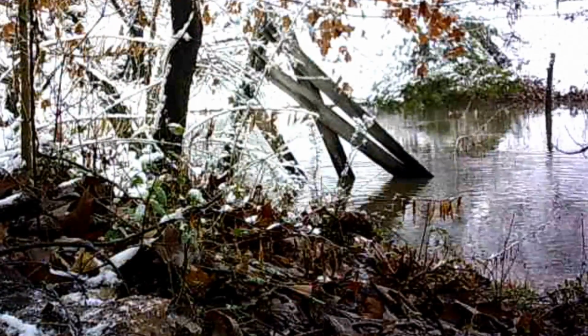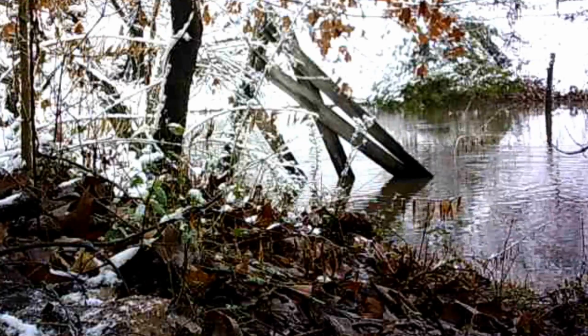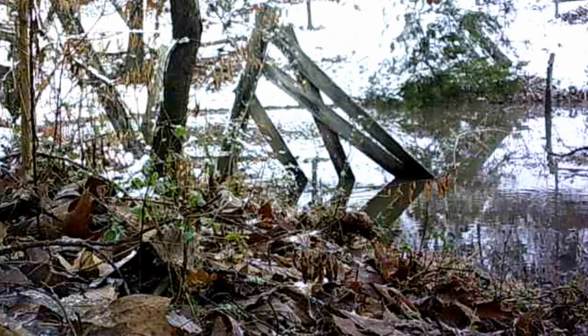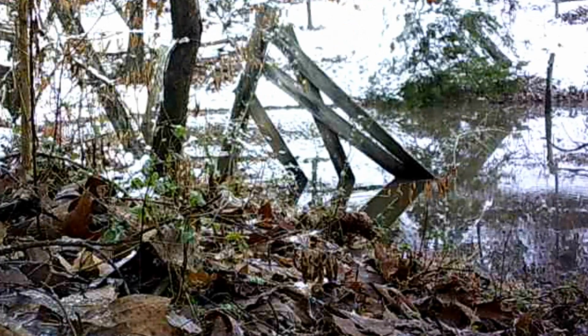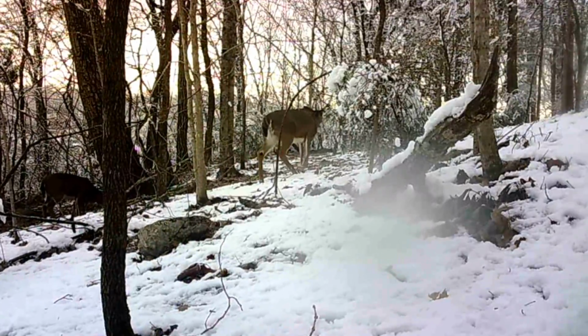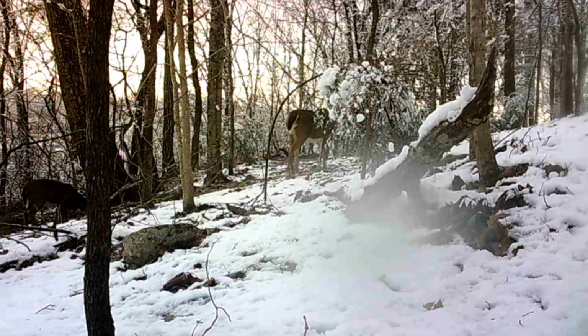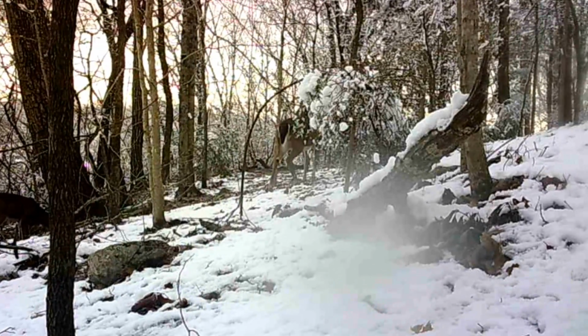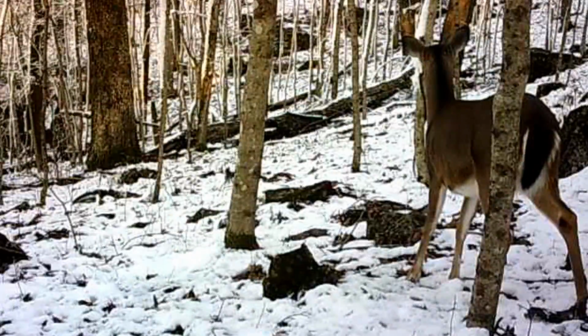Here's a beautiful scene at the pond. You can see the does up here on the left. Beautiful scenery. These old does and these deer, they just wander these old hardwoods all day long, night and day.